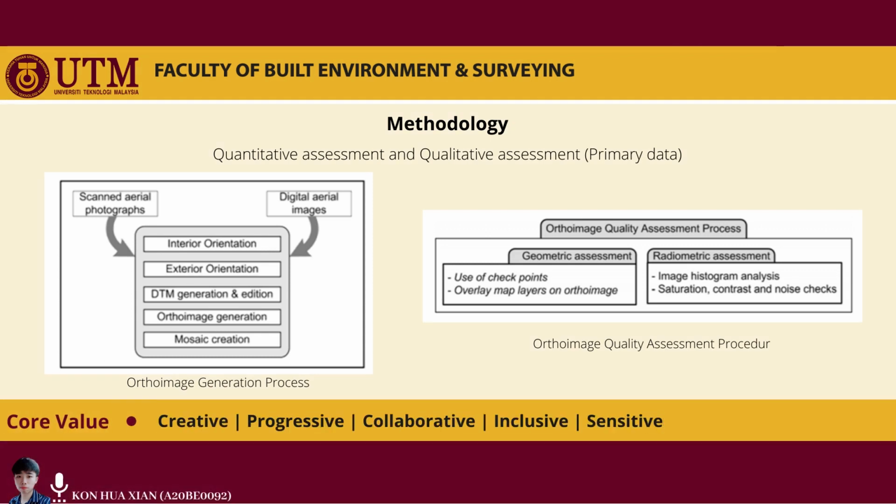So now I will explain about the methodology of works. In primary data, we need to define the quantitative assessment and the qualitative assessment. Both techniques can be split into two components, which is the auto image generation process and the auto image quality assessment procedure.